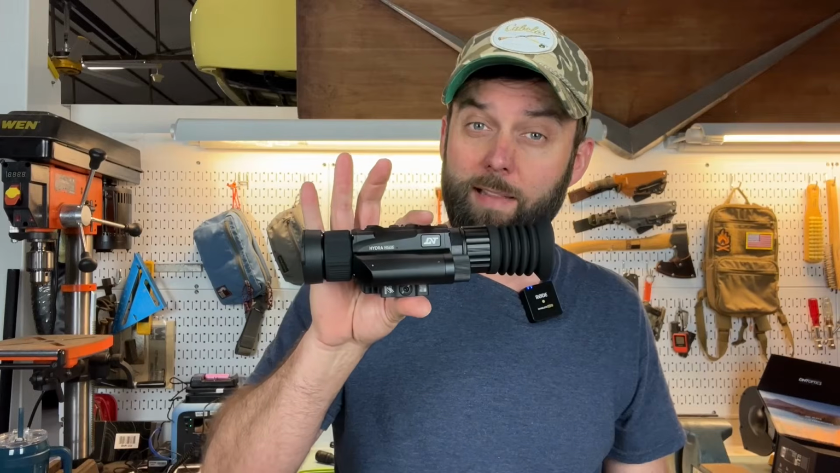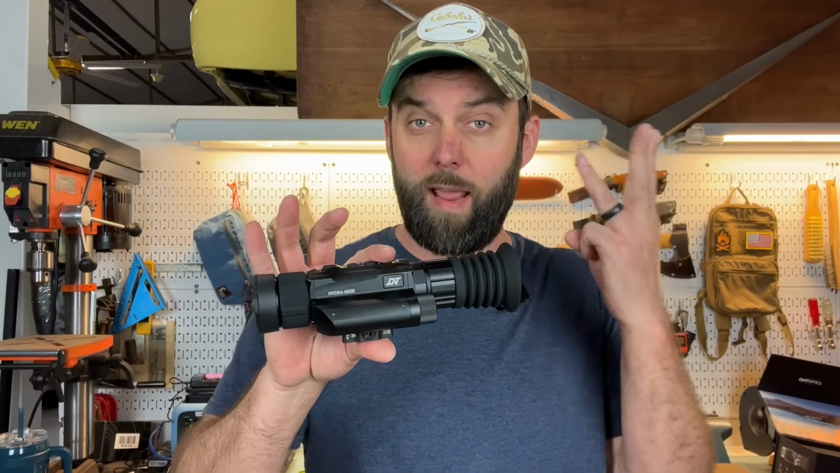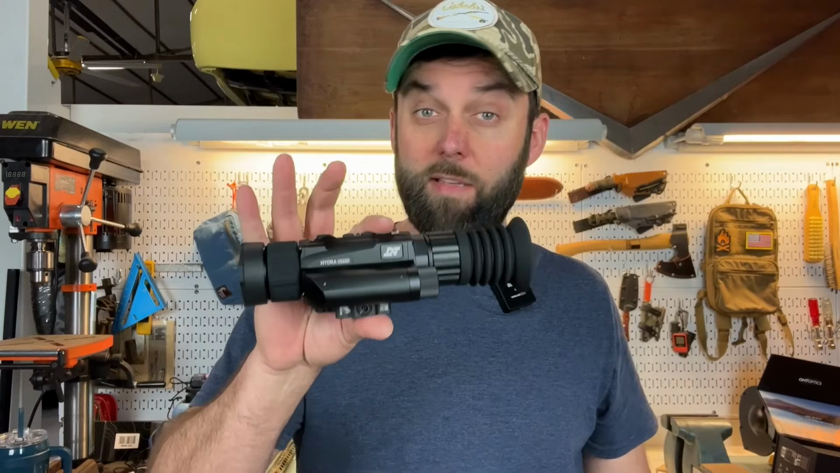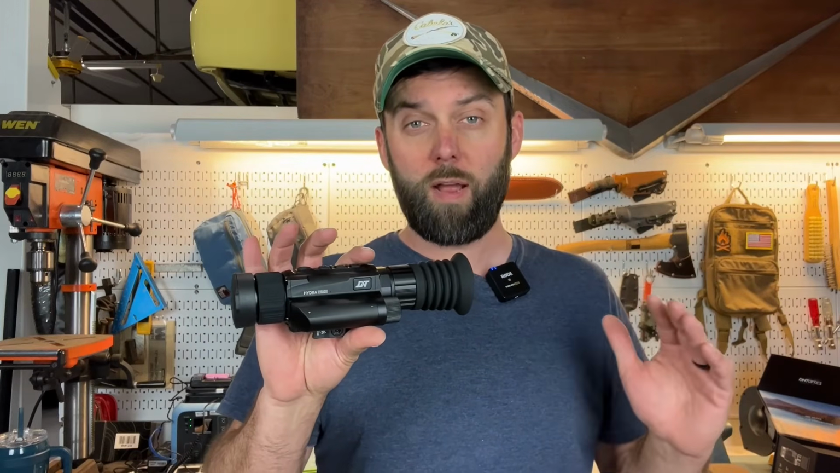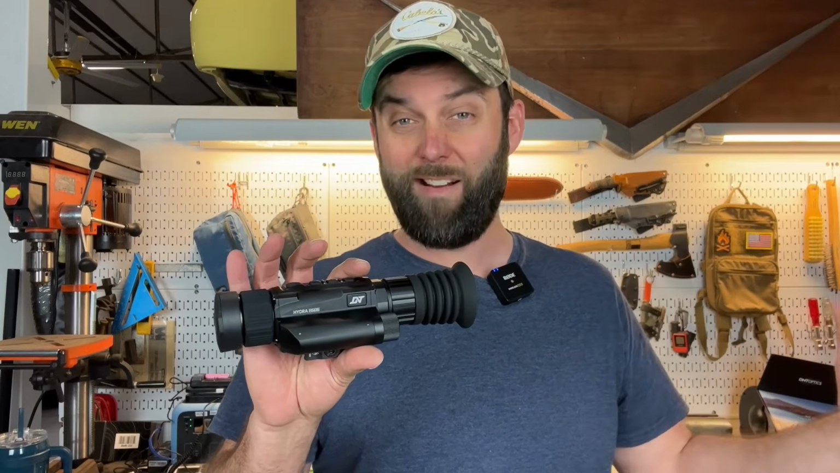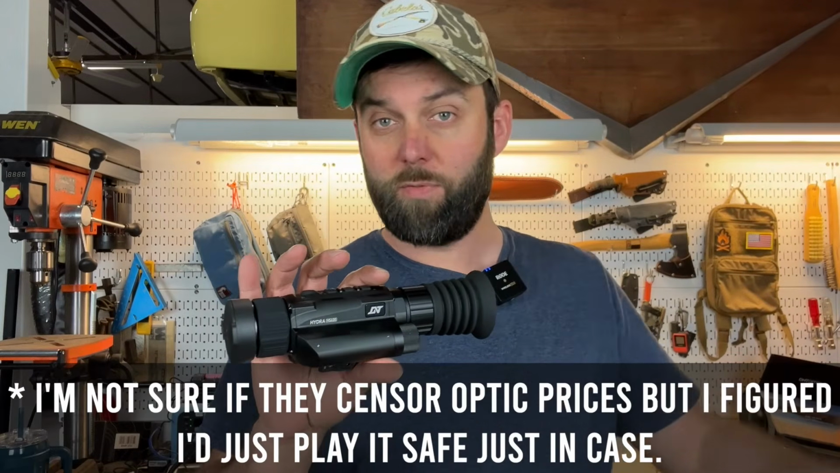In summary, I would like to say this thing is extremely versatile, not so much as a microphone, but the fact that it can do 3-in-1, a clip-on, a handheld scanner, and a standalone scope is pretty awesome. Also, it is somewhat affordable. I didn't get into that yet, but basically somewhere around 2,000 dollars. I have to say that because of YouTube algorithm and censoring stuff.